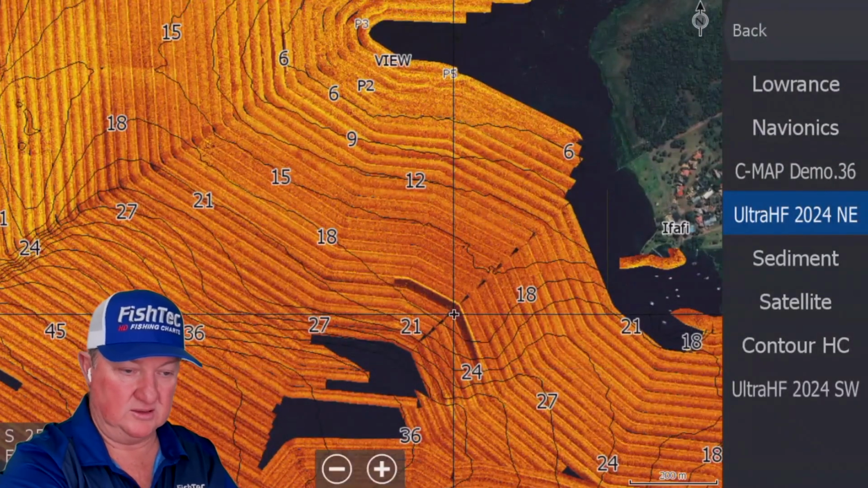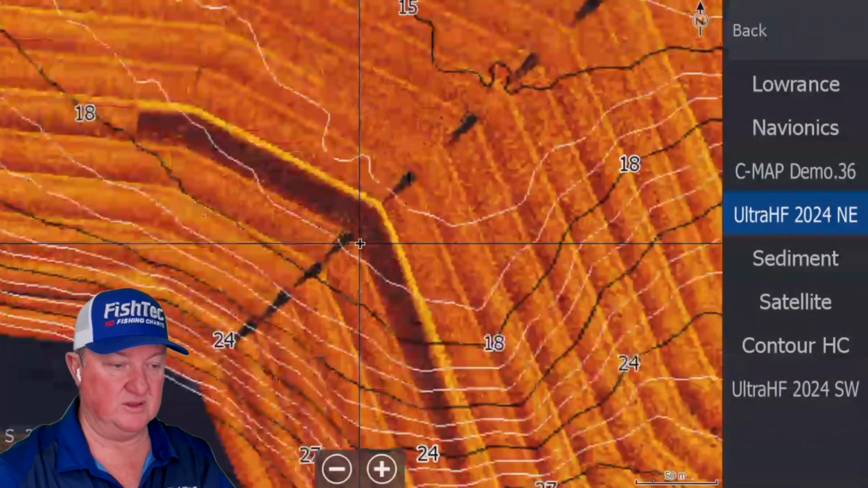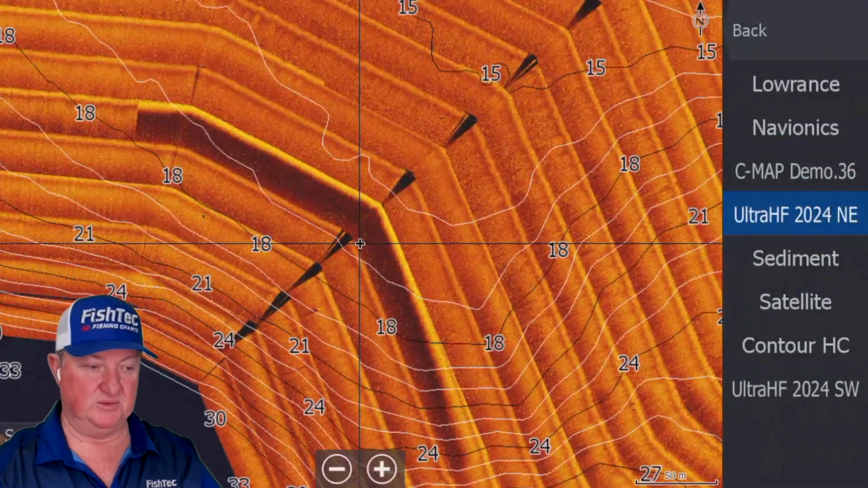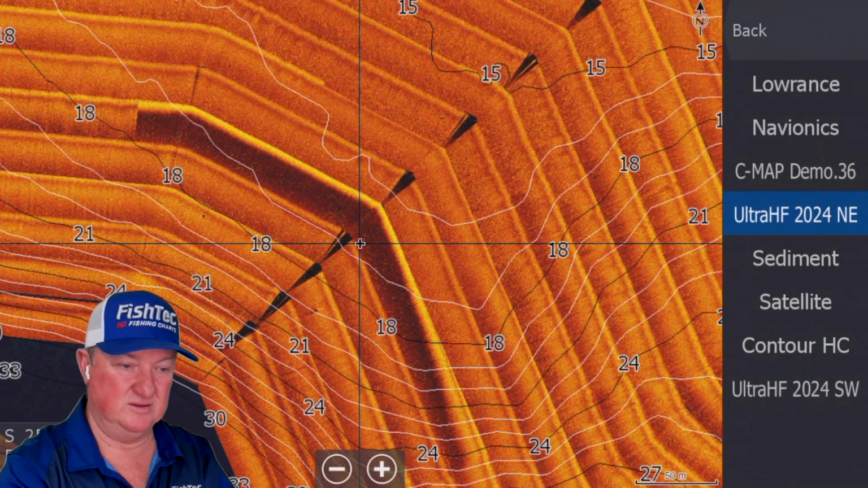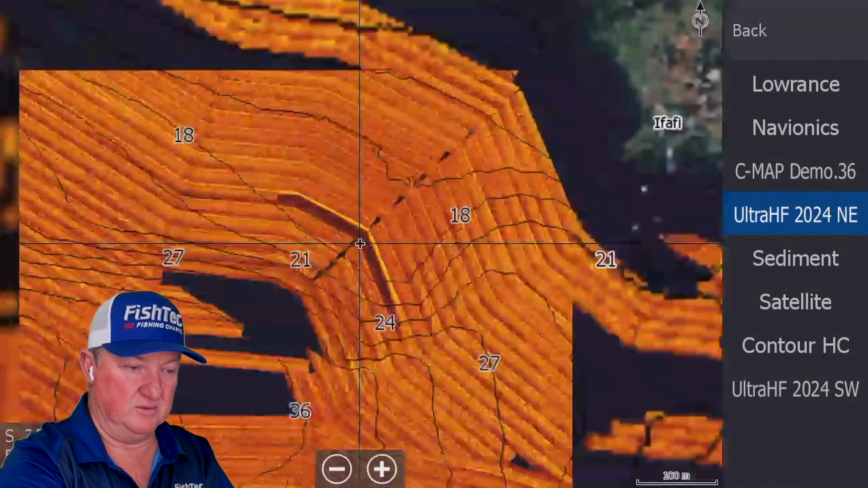You can see that there, guys. Don't be careful of that type of thing. There's not many of them on this chart, but that's one that I know of where something got stuck on the transducer. There's a lot of rubbish in the water. Absolutely shocking. Terrible, terrible, terrible.